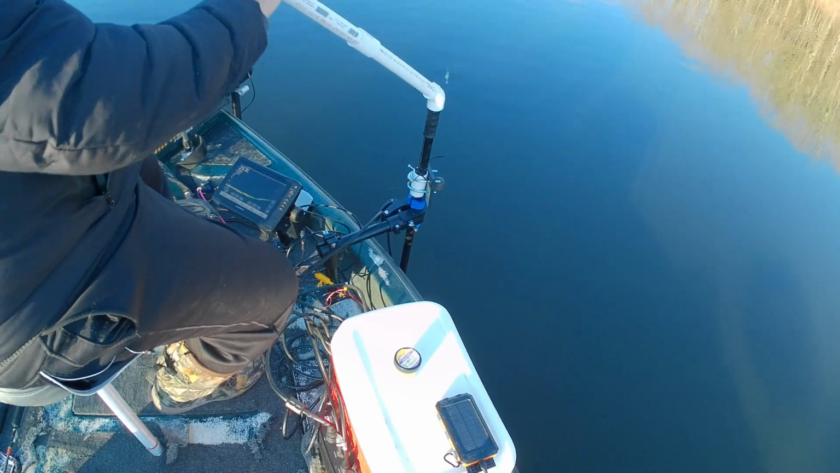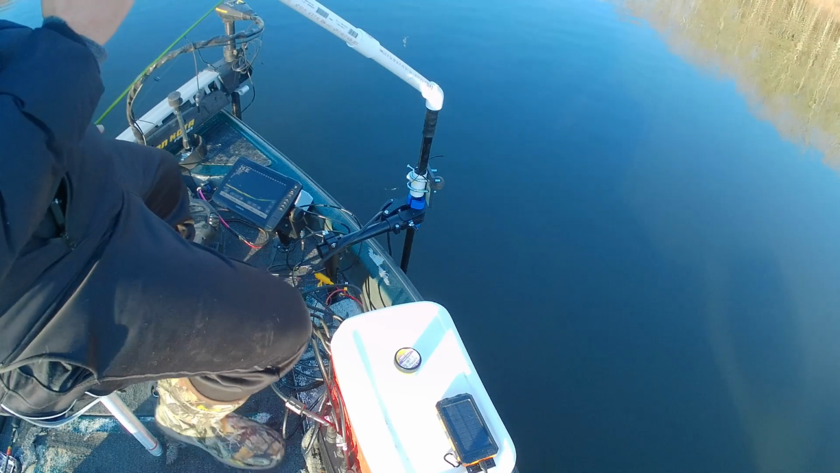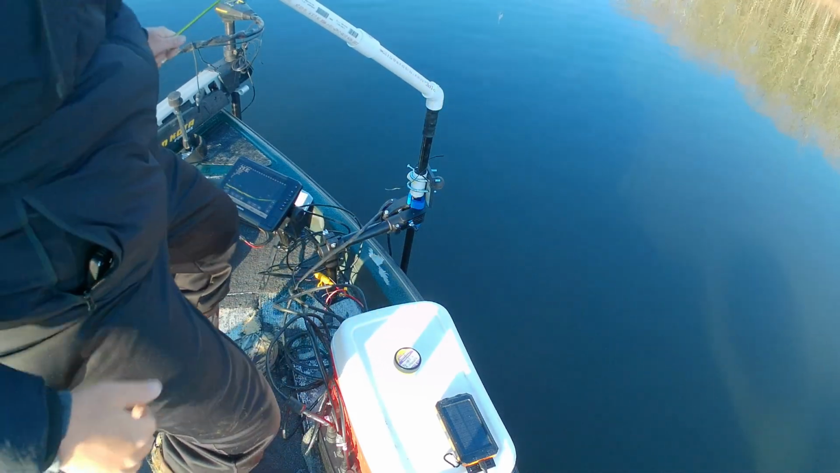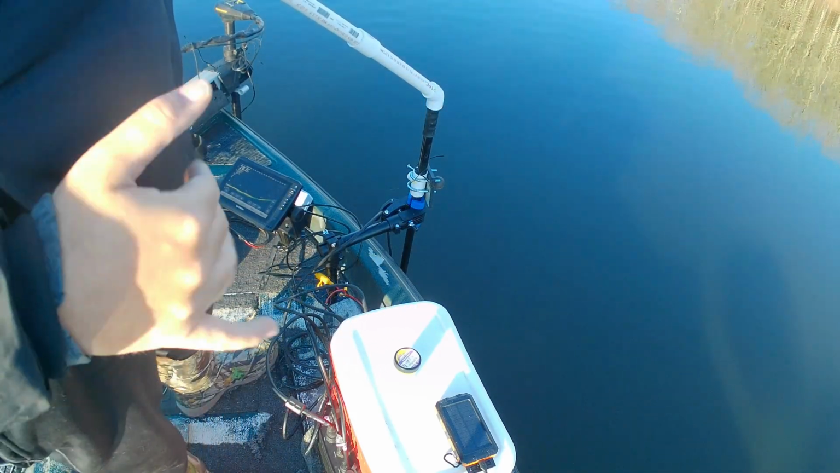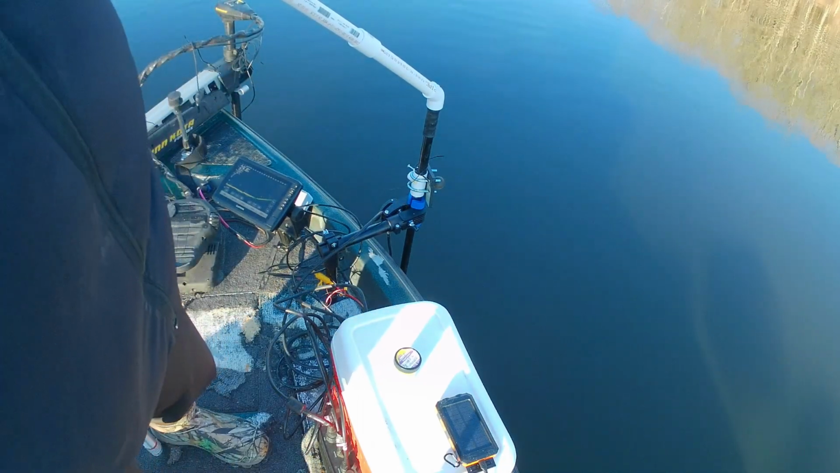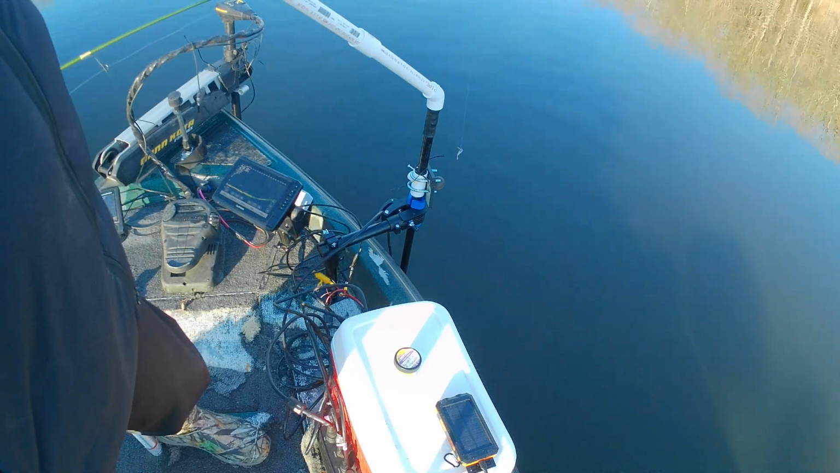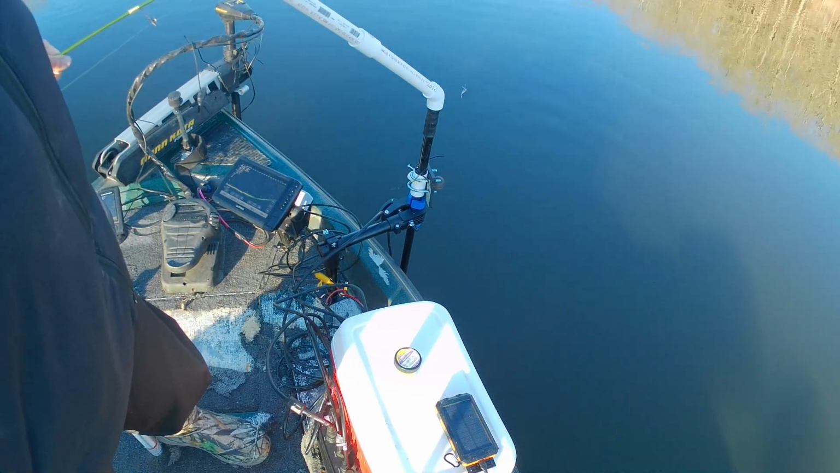It's a fixed mount, so if I ever get a chance to upgrade to spot lock, then I won't have to worry about the motor moving around while I'm in spot lock and messing up my signal. So $35 on Amazon. I'll link it in the description below.